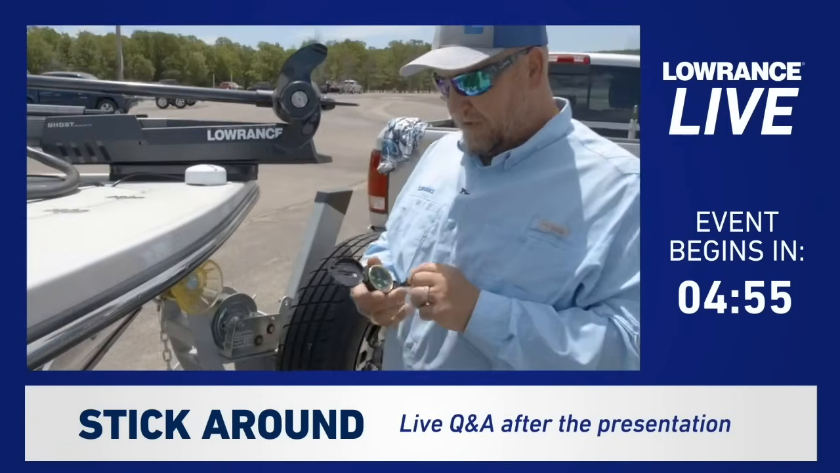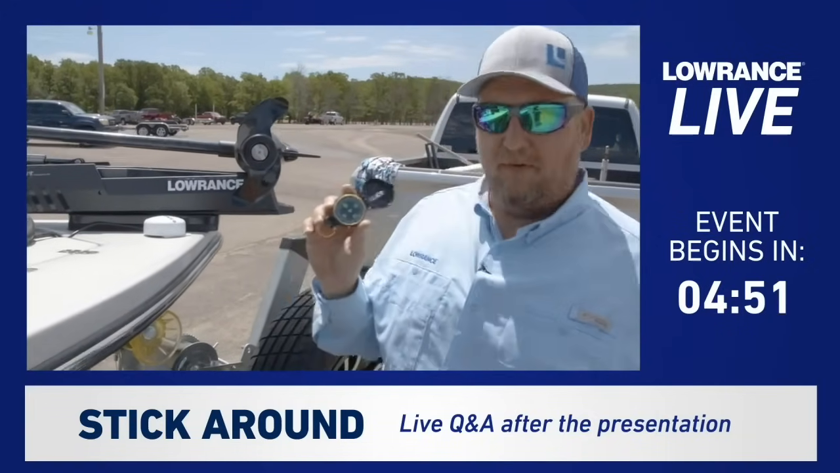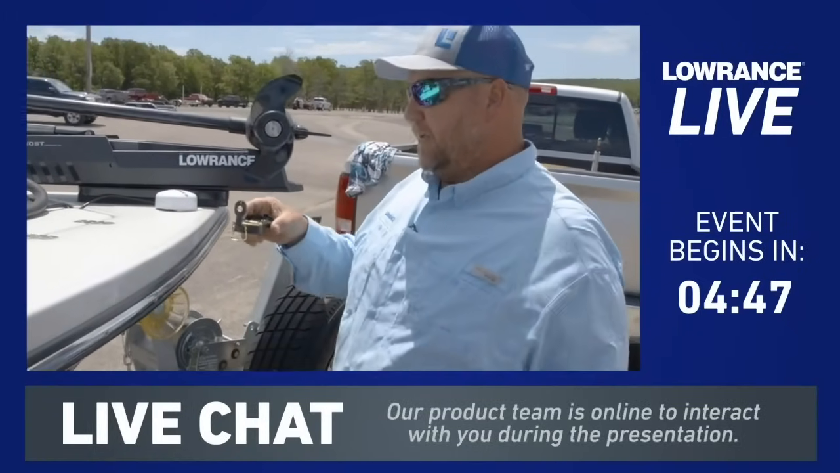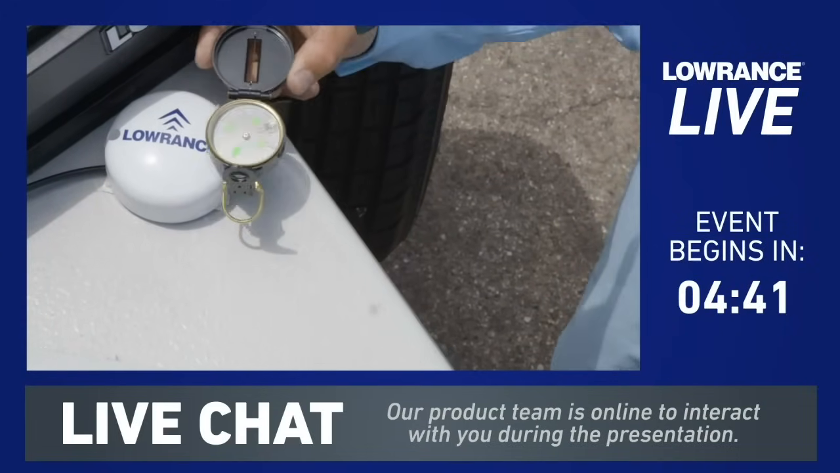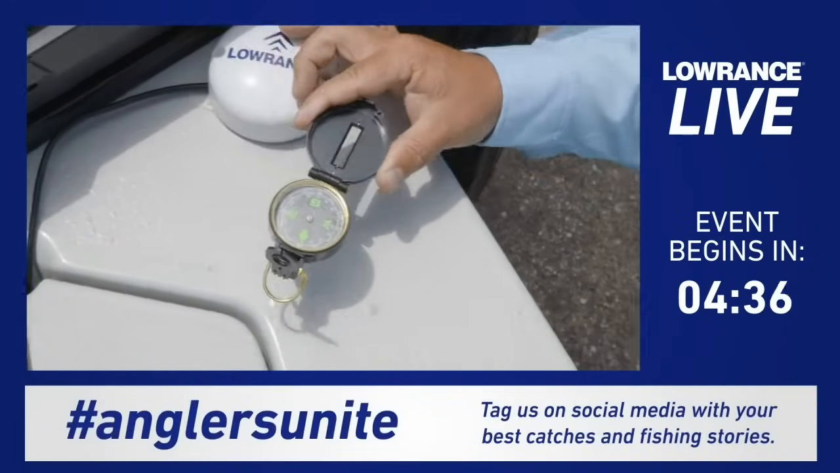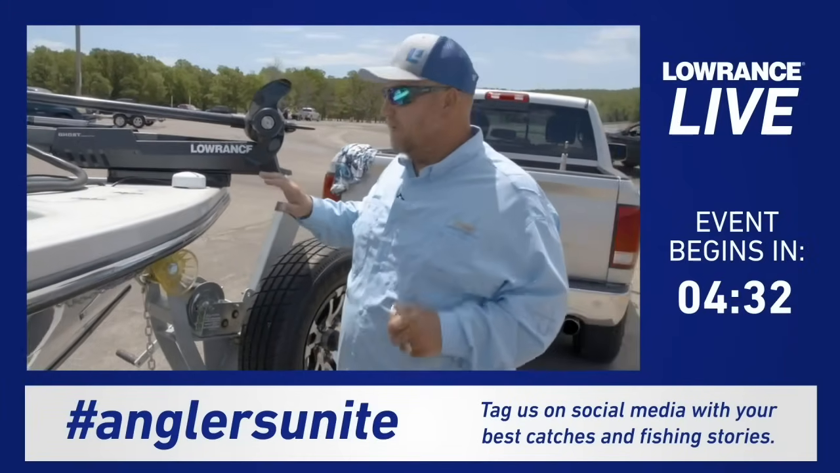Okay guys, something as simple as a cheap little compass from Walmart or any other sporting goods store. I picked this one up for $4. Now the great thing is when you pull it out, your arrow is going to point to magnetic north. As you can see, north is behind us. So as I move it around the boat, I can see up here in this area, we don't have any magnetic interference. So this looks like the spot that I'm going to put my heading sensor for my Ghost trolling motor.